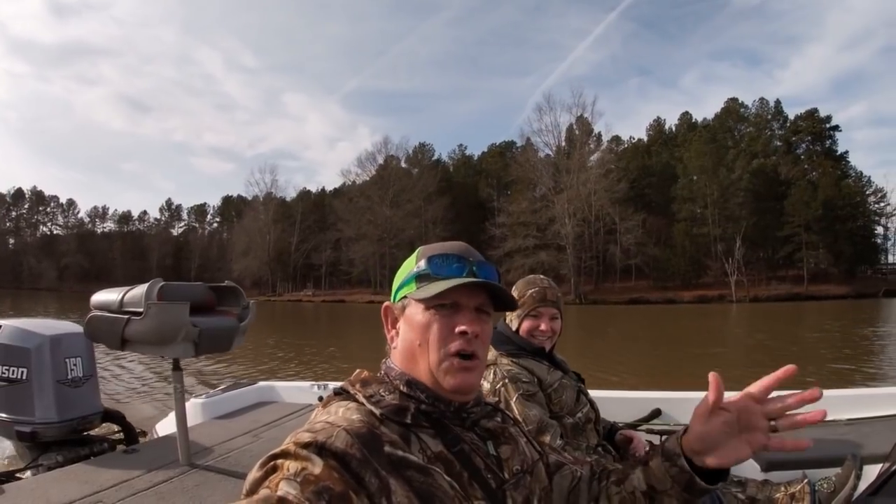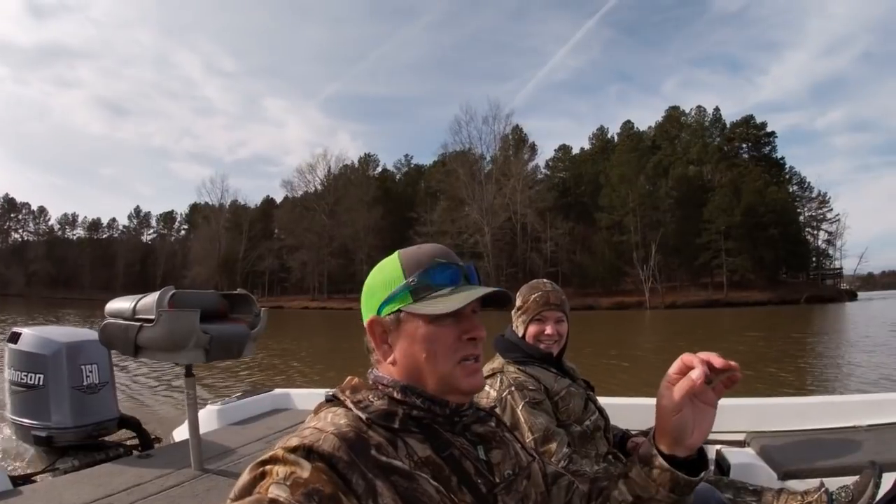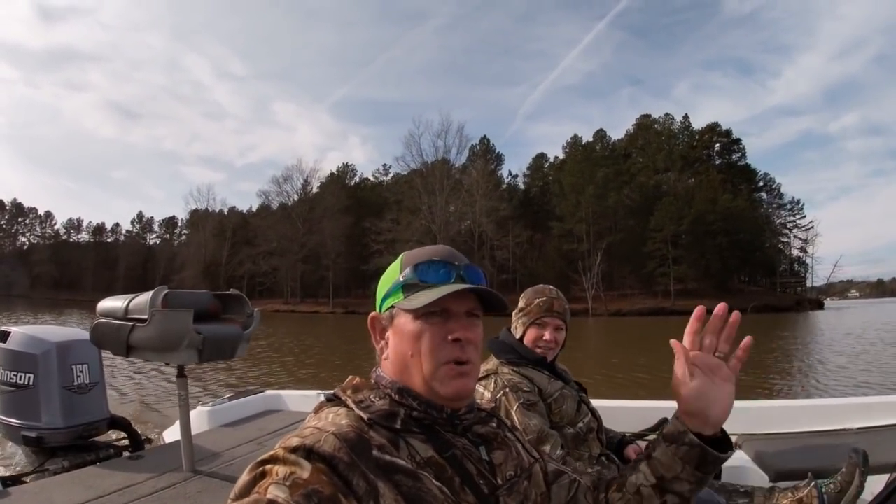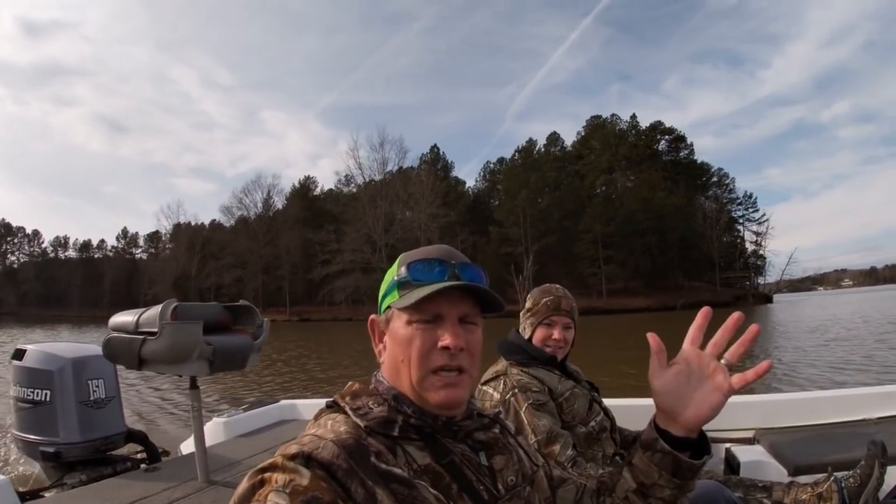Our target goal is 40 crappies. There's an 8-inch size limit here in this lake. Normally I don't keep them unless they're 10 inches, but we're gonna keep them if they're over 9 inches today, just so we can get a mess of fish.